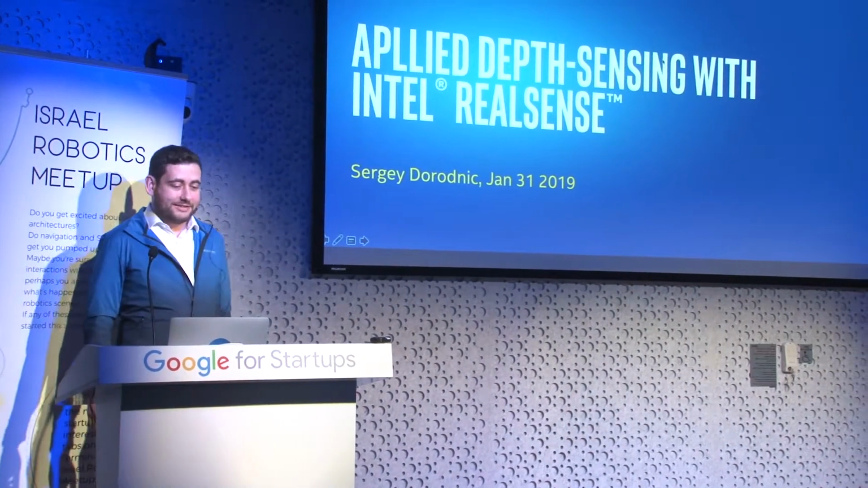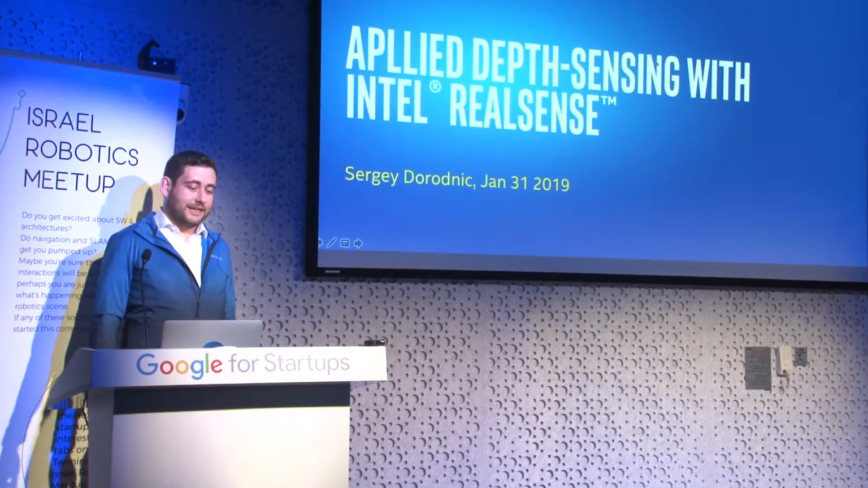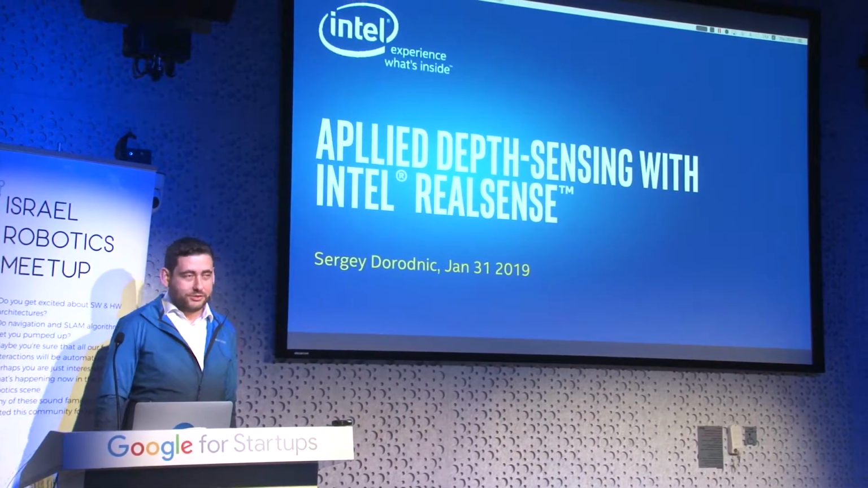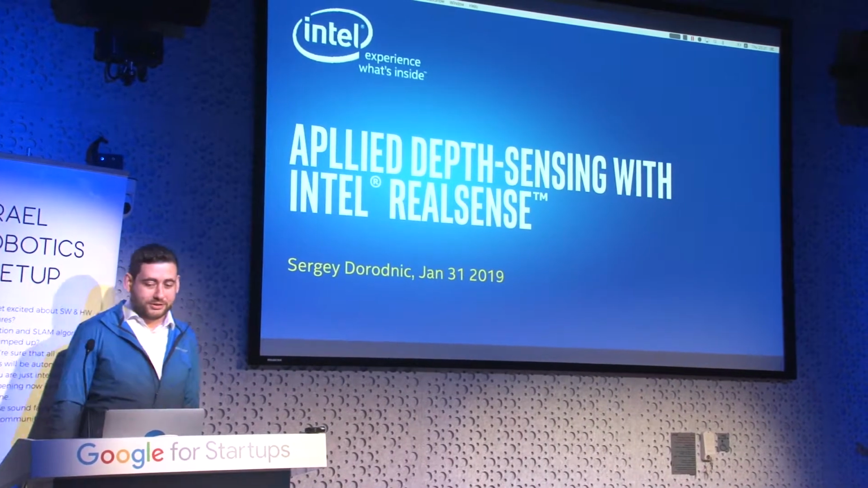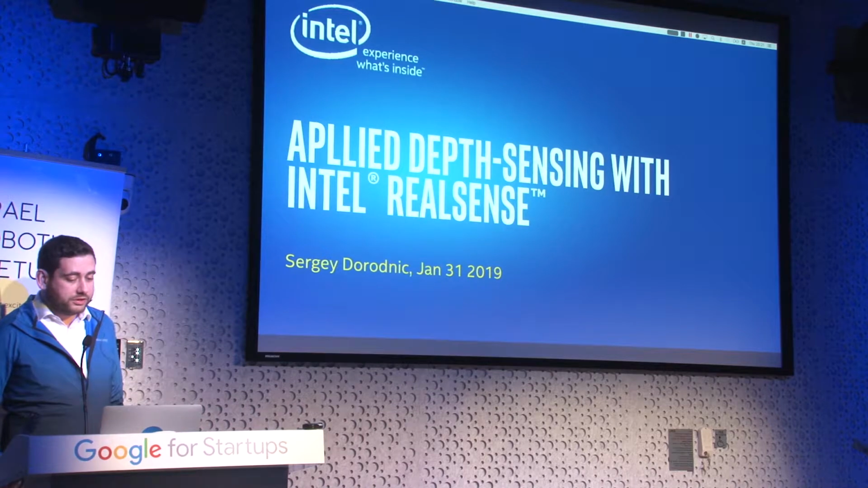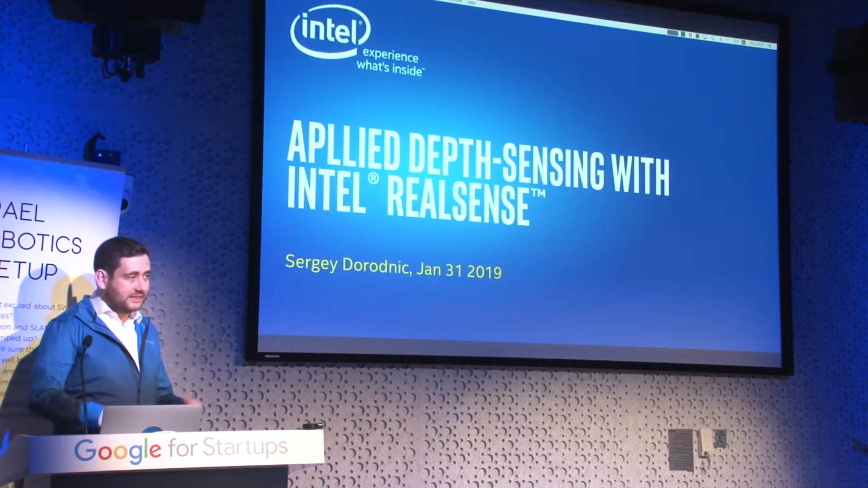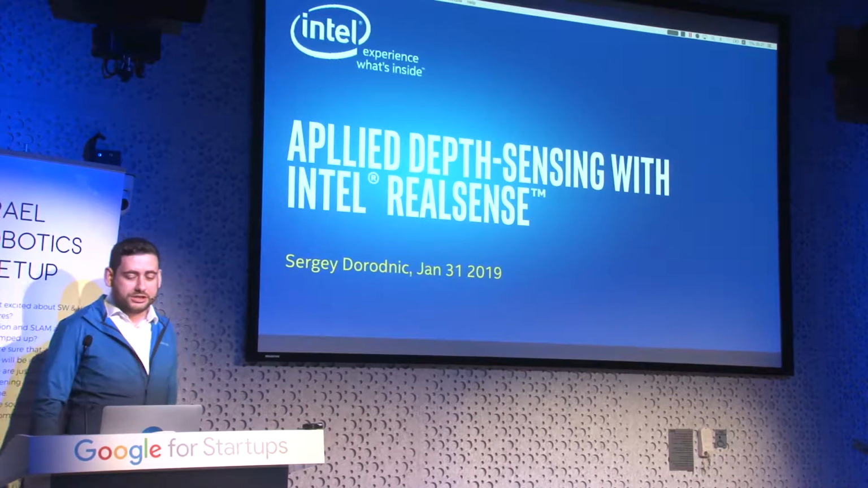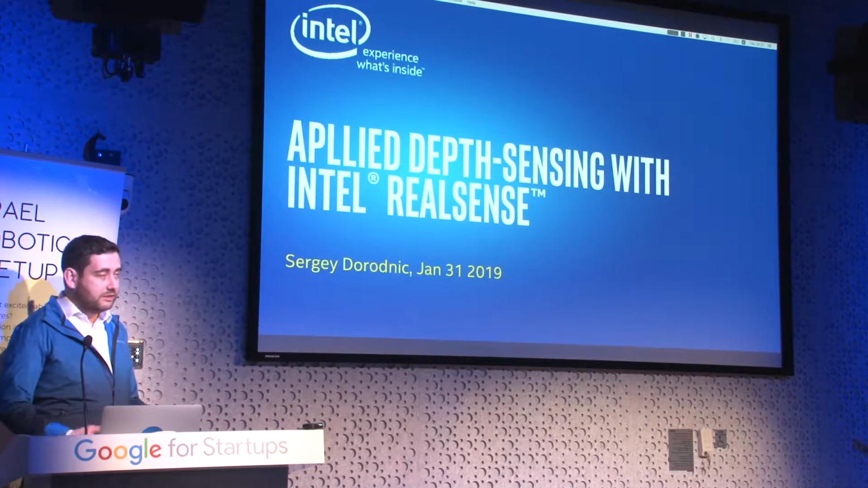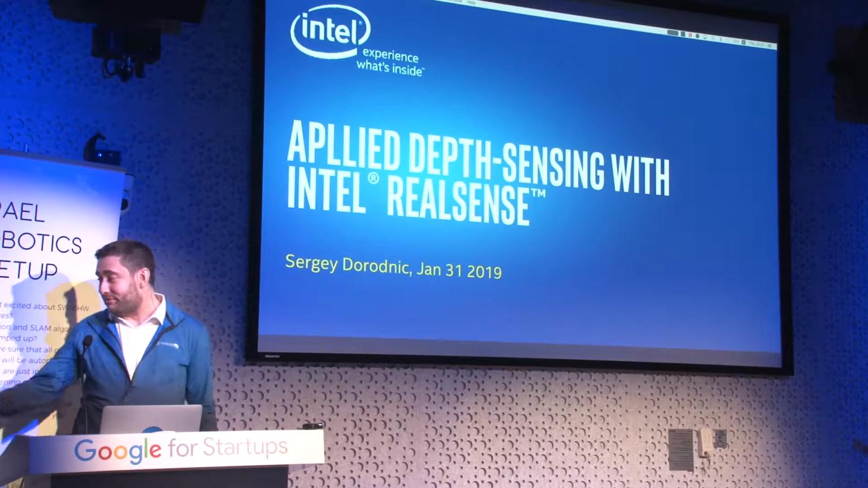So I'm Sergey, and this is Applied Depth Sensing. In this talk, I'm going to give you some motivation for using depth cameras in robotics. We're going to go over the landscape of depth sensing technologies that are available right now, and we'll finish with some real-world application and the raffle.